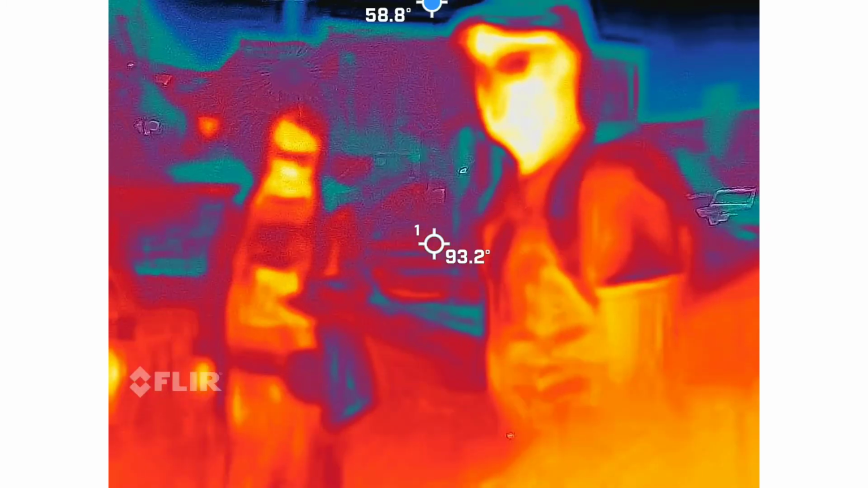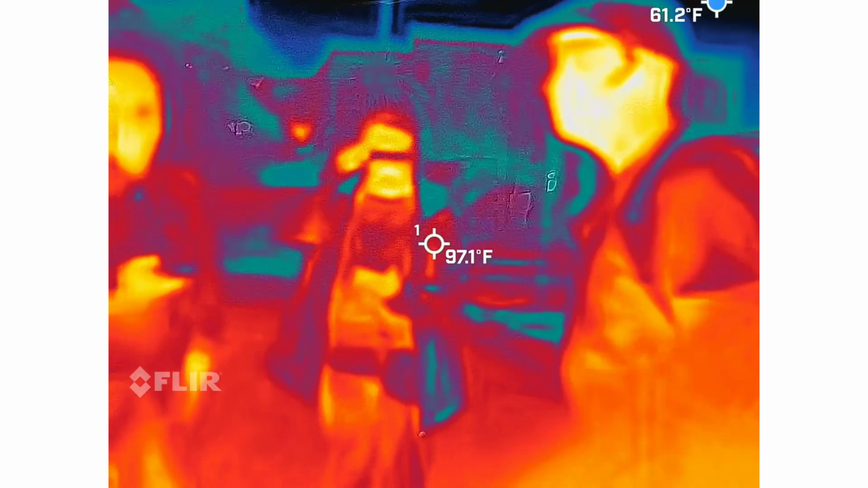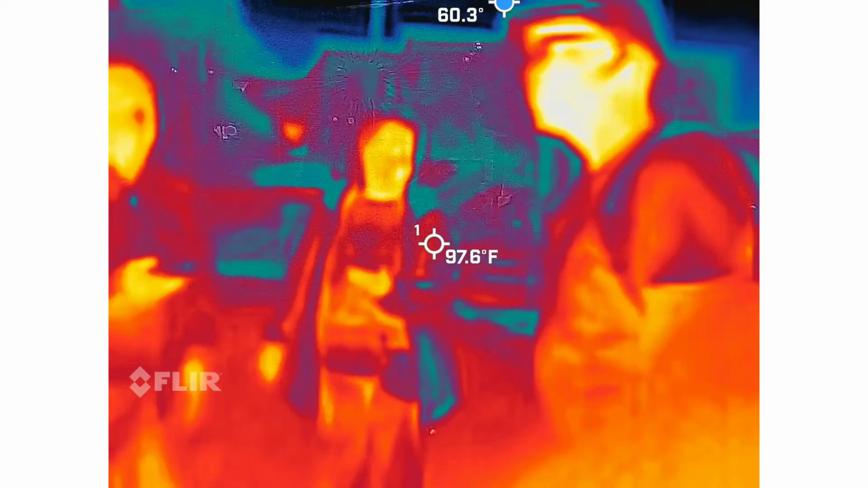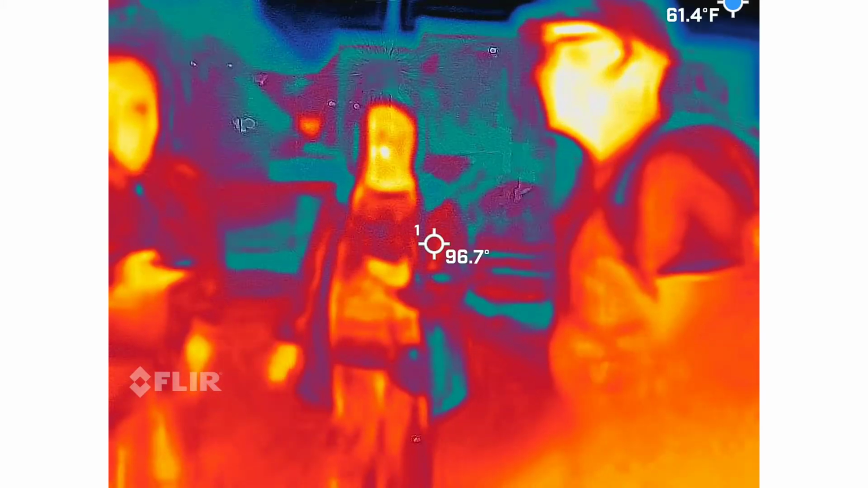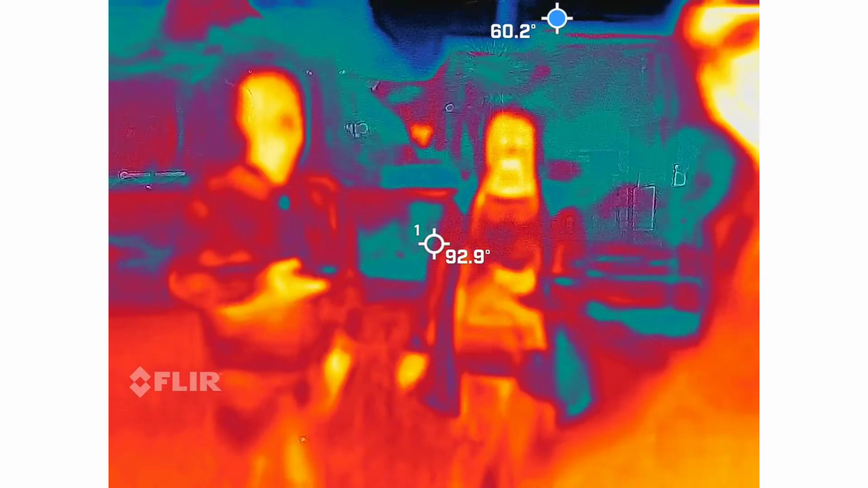So this space has the highest reading I've ever seen on that device. It just showed up a few weeks ago. It went all the way to 214. Wow. Craziness. Just like that. And I was standing right next to the gentleman using it, saw it for myself, but I had to step away.